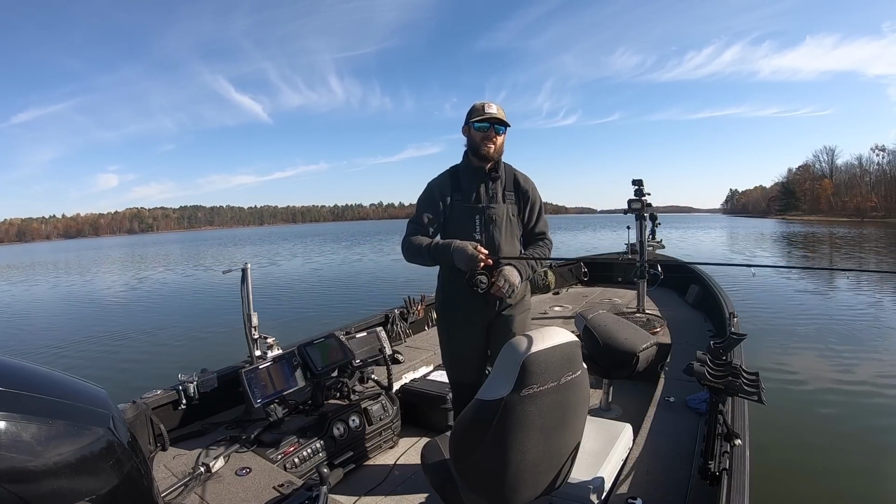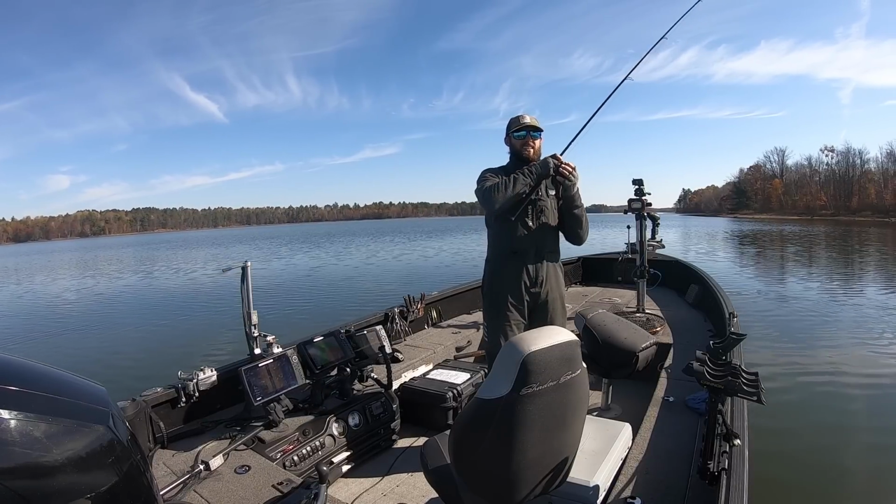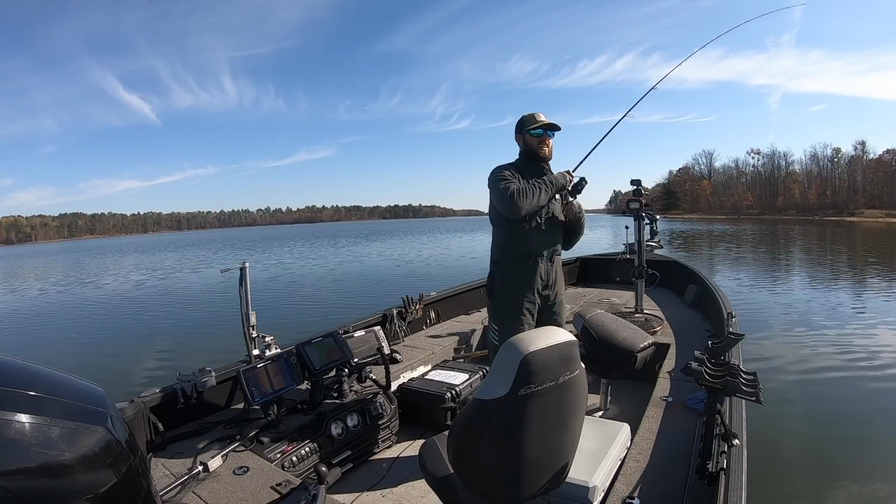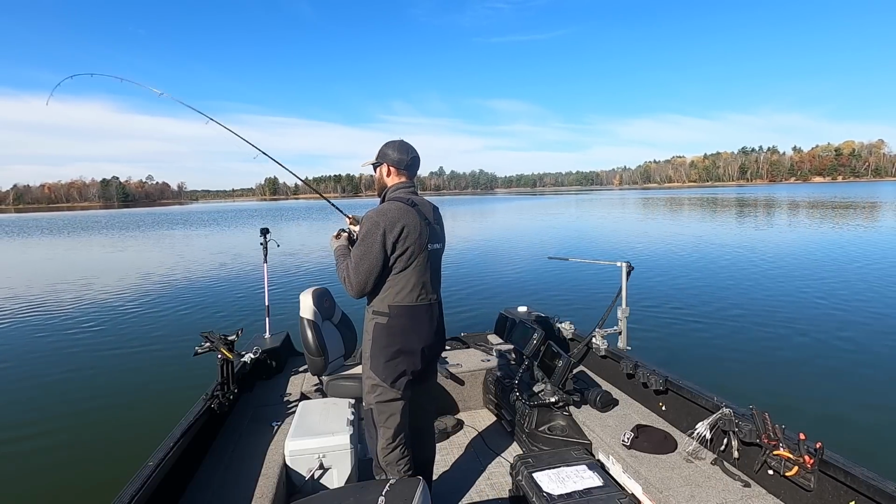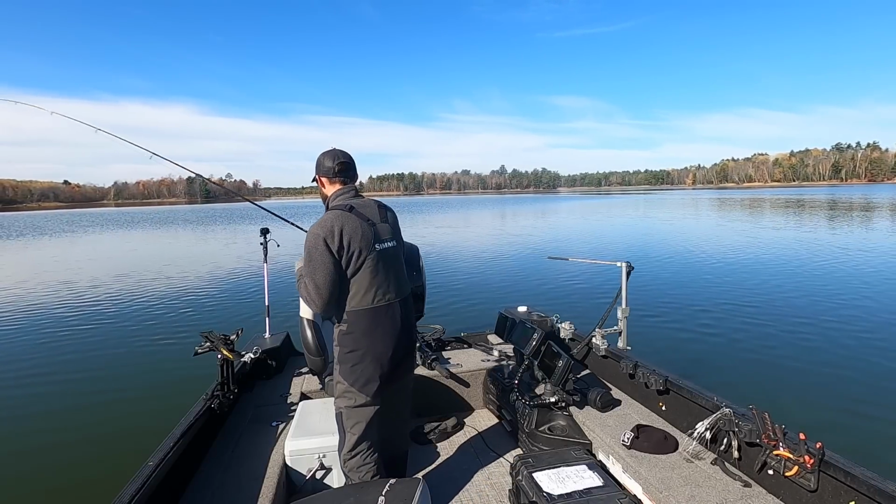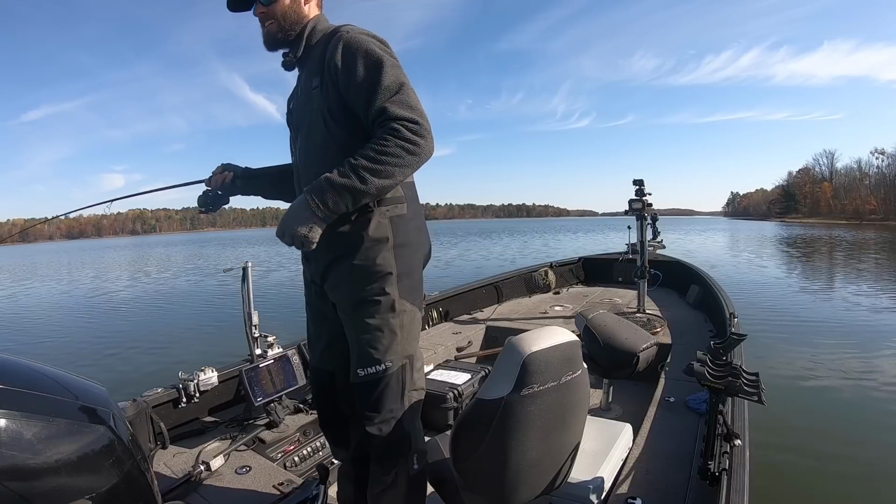Fish. Dude, is he in the... He's in the weeds. You guys are never gonna believe how thick of weeds I caught this fish out of. Oh yeah, it's gonna be a bigger fish. It's almost like flipping for bass. This is 100% gonna be a nicer fish unless he's just all wound up. Oh yeah, definitely a nicer walleye.